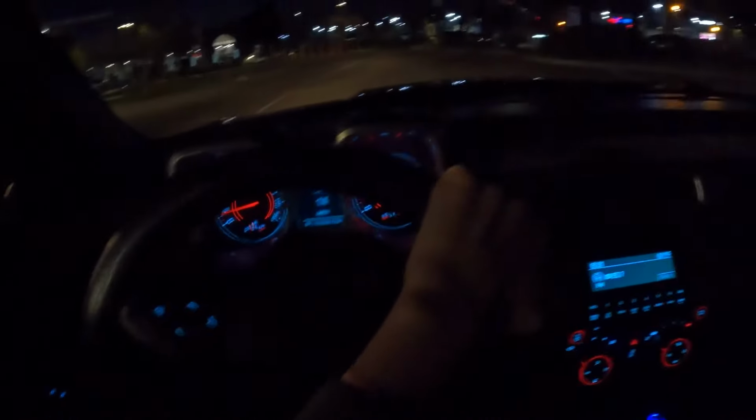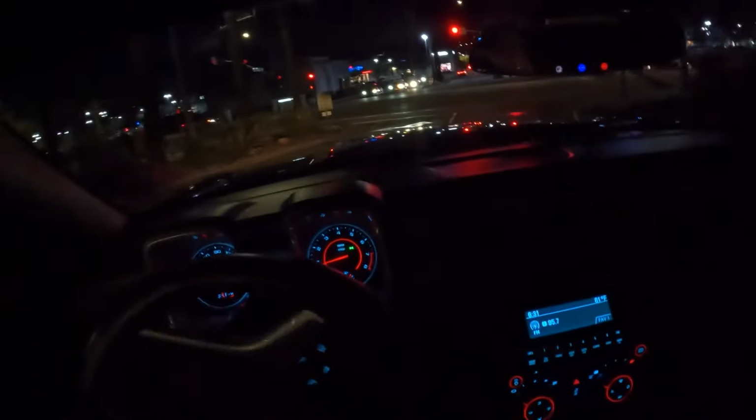From inside the car. Where am I going, dog? Where's the curve? I'll ran that shit.